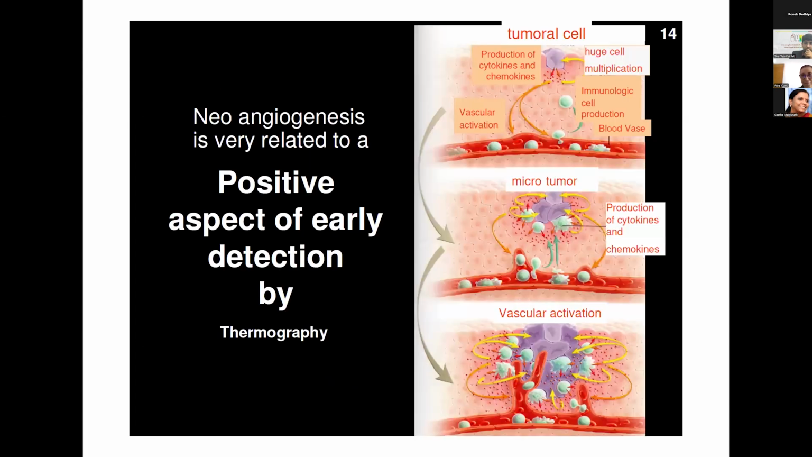Next slide, please. This example shows this aspect of these new vessels, what is named neoangiogenesis, that is the formation of new vessels.